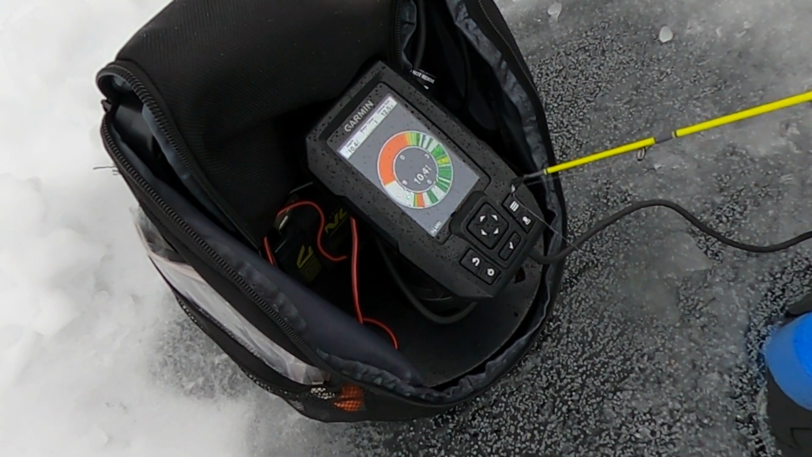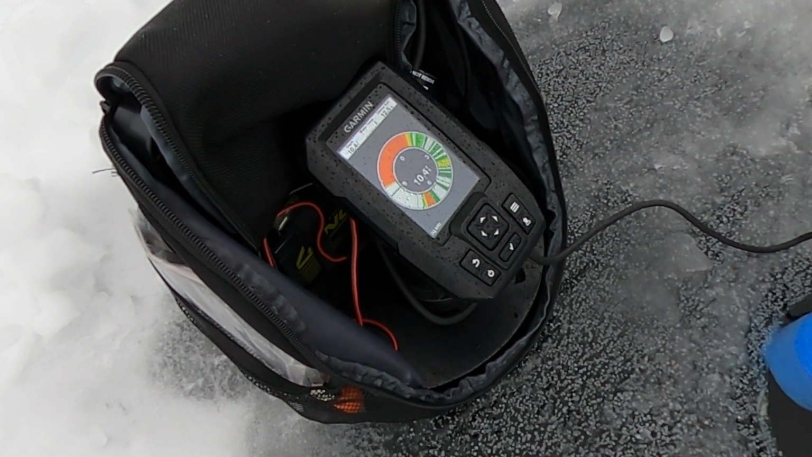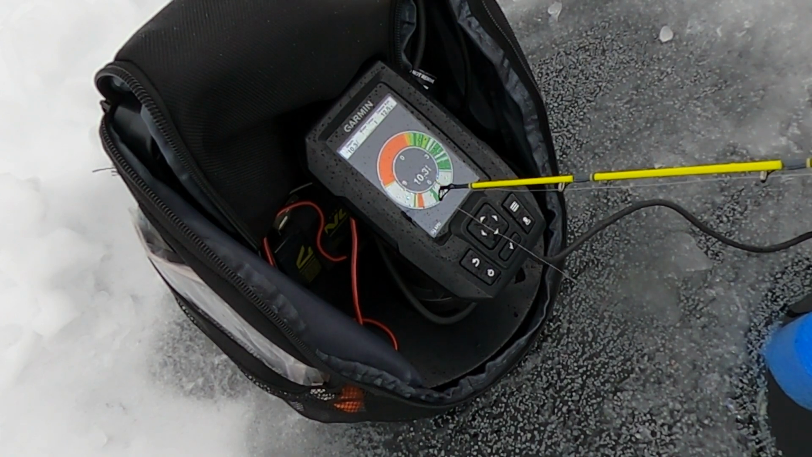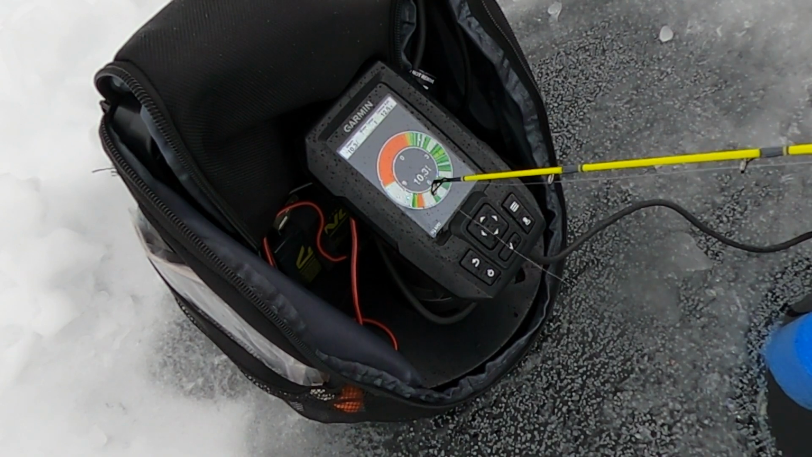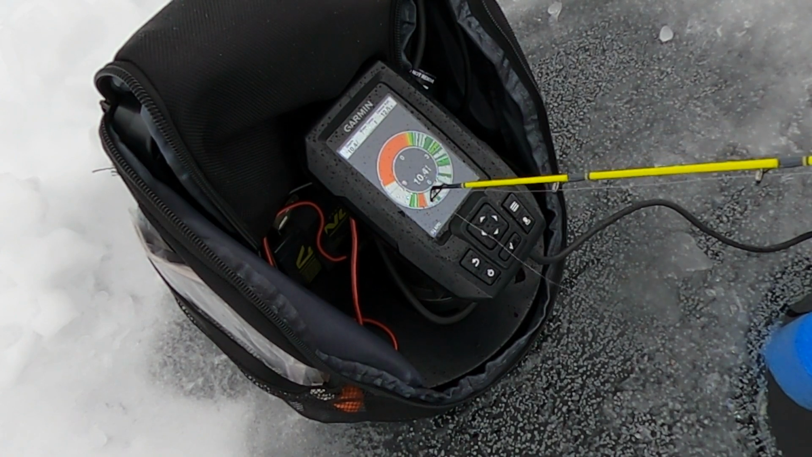All of that noise, all that interference right there, I think is bait fish and stuff swimming around. That red mark right there is my jig head. You can see it go up and down. You can see it go from like 7 feet to 6 feet. There's been a fish hanging out around the 8.5, 9 foot mark. That fish has been there all day.